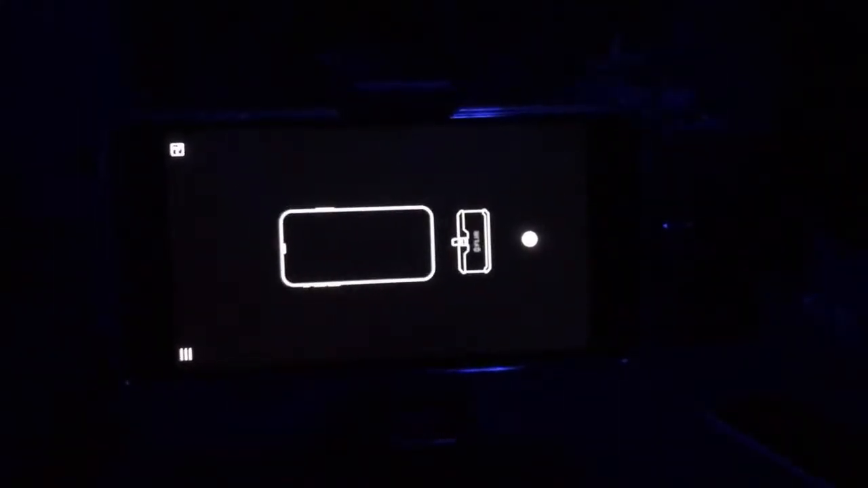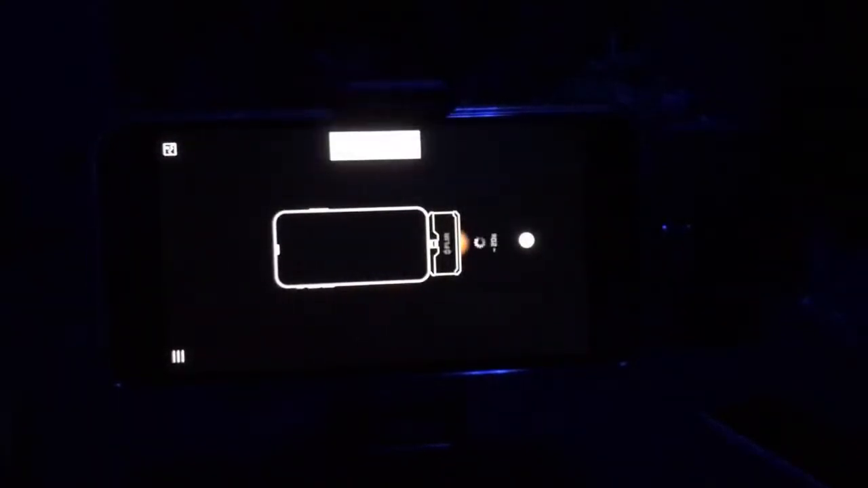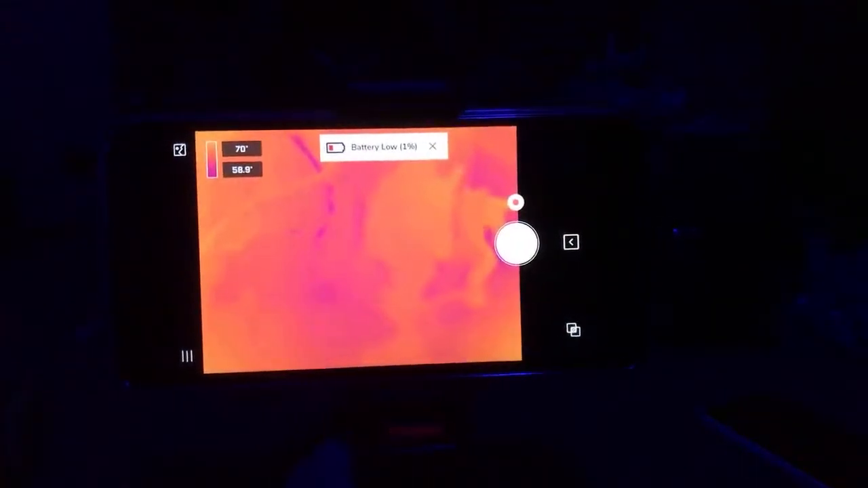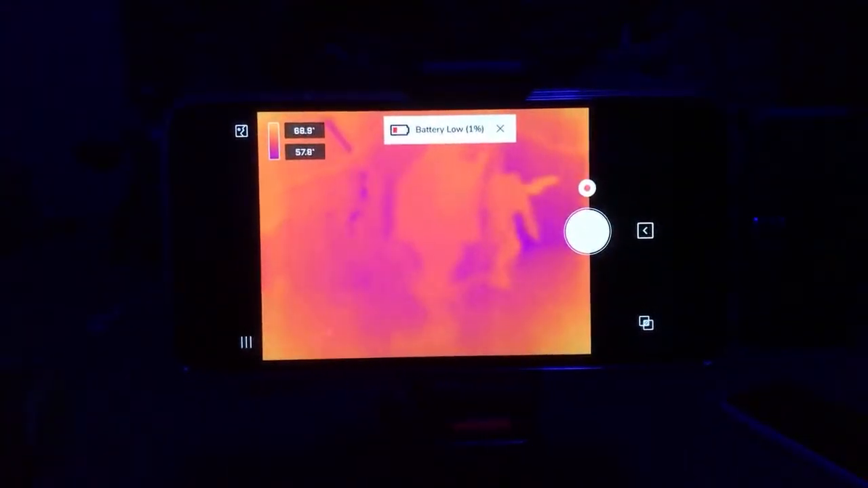And the camera should turn on in a minute. I guess I should. There we go. Oh, my battery's low. No, I may have to do this video some other time. Let's hurry and get the cold draft going in front so we can see. First of all, if I... Where's my light? Where's that light?